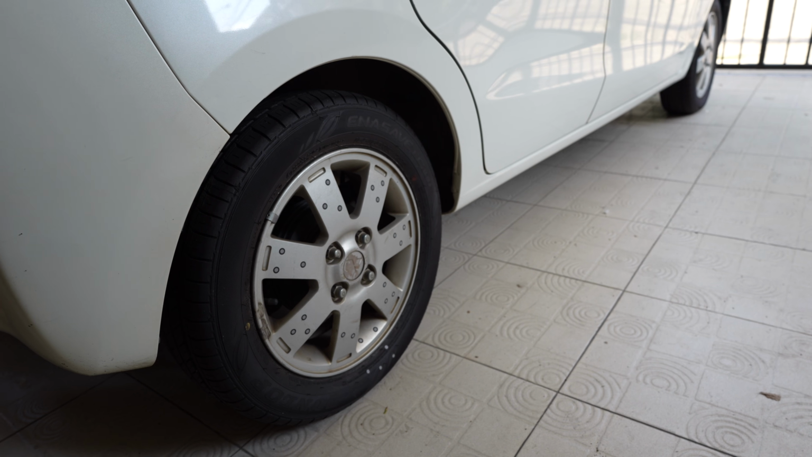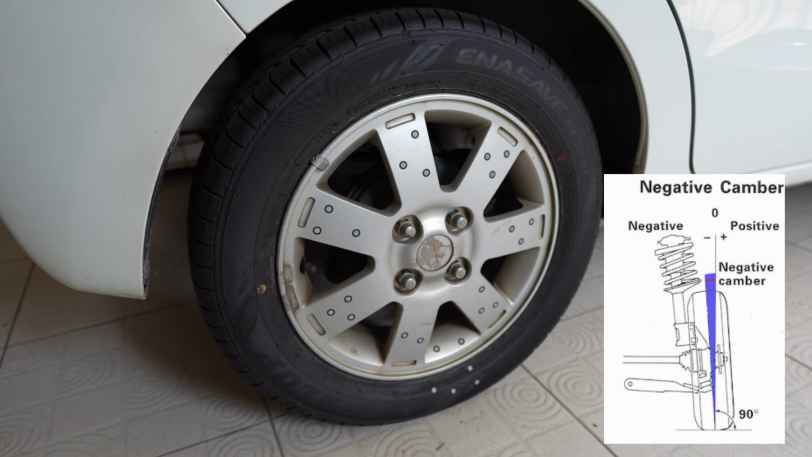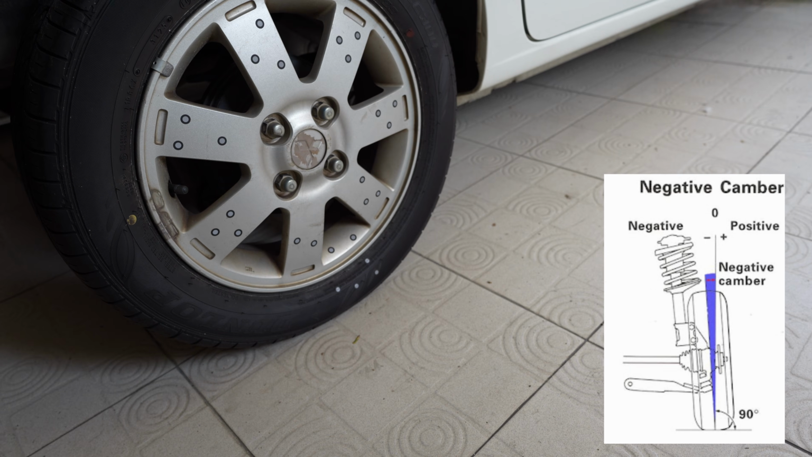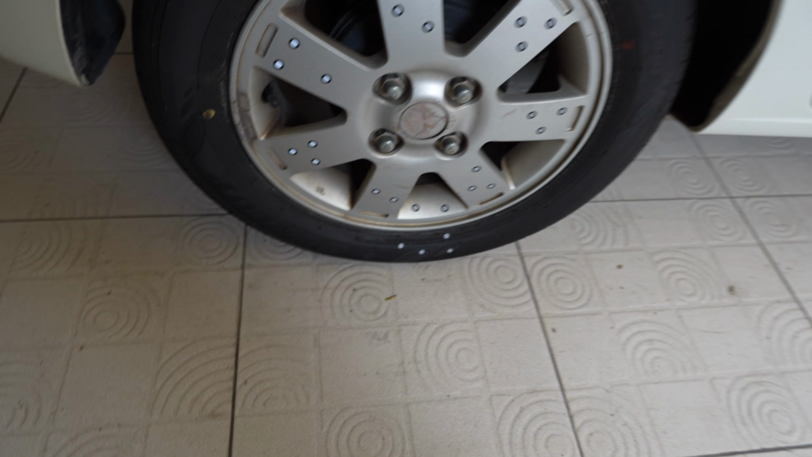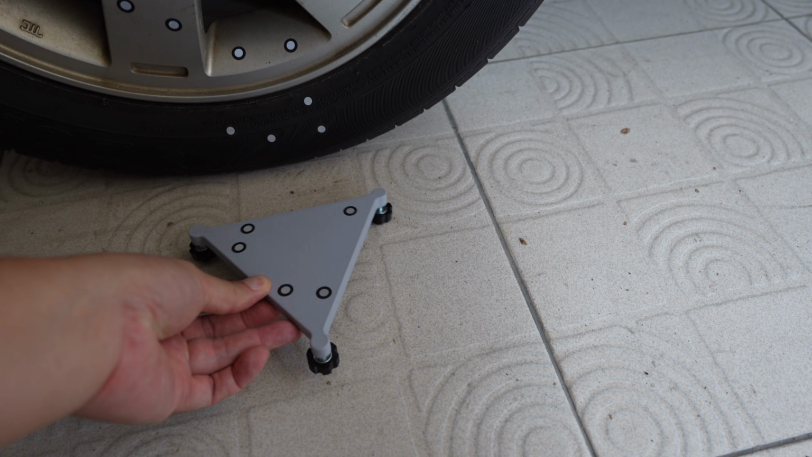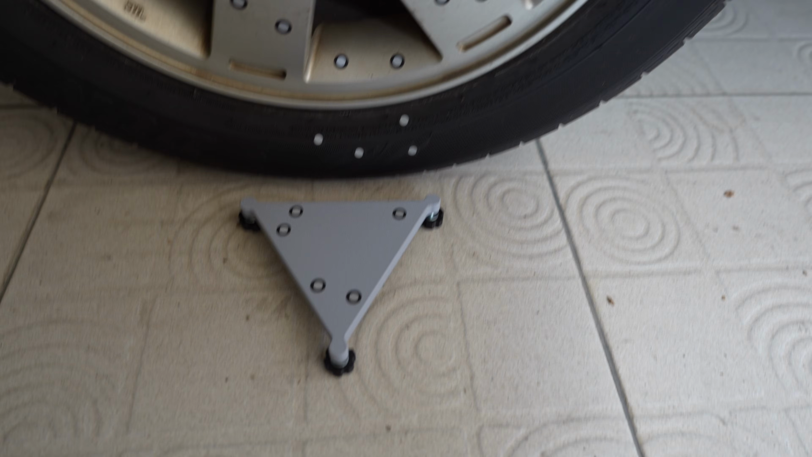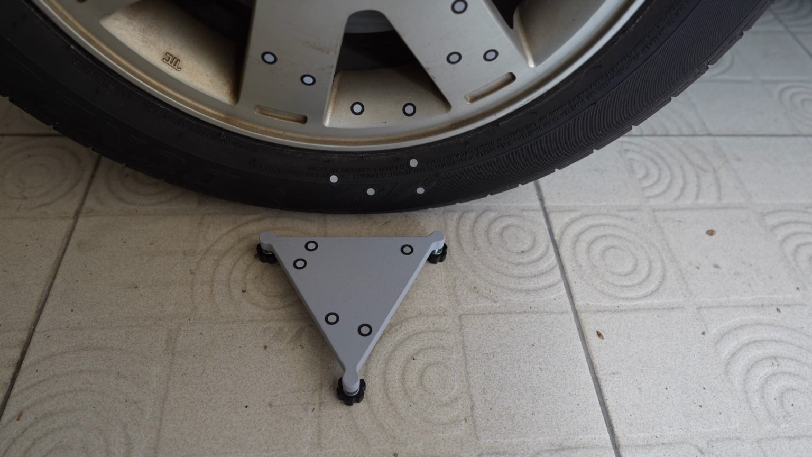Hi, in this video I'm going to show you how to precisely measure the camber angle of the wheel using a 3D scanner. I have already applied the markers onto the magnesium wheel, and I will use this level plate for referencing the horizontal plane. So this level plate will be scanned together with the magnesium wheel.